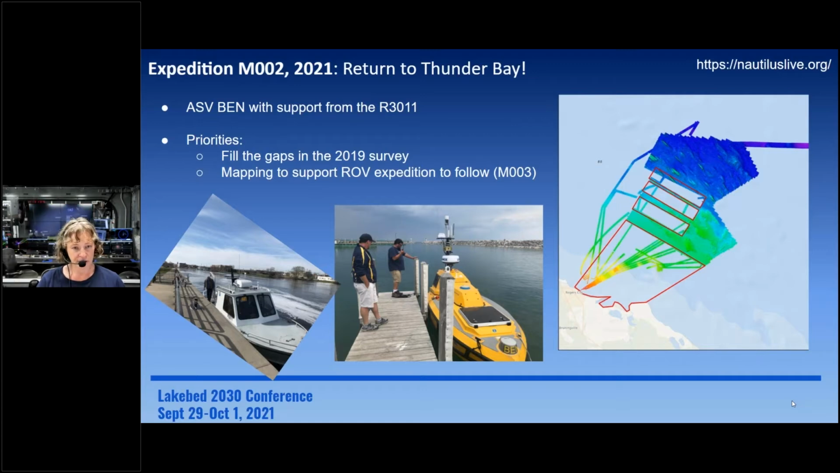But because we did not have our vehicle or our ROVs there, we brought in a lot of partners. So again, talking about the importance of partnerships. So the ASV Ben returned with the CCOM UNH team. The 3011 was also there to support us, very important part of our operations, shockingly important. And then the Storm was not available, so all the mapping that happened this year happened with ASV Ben.